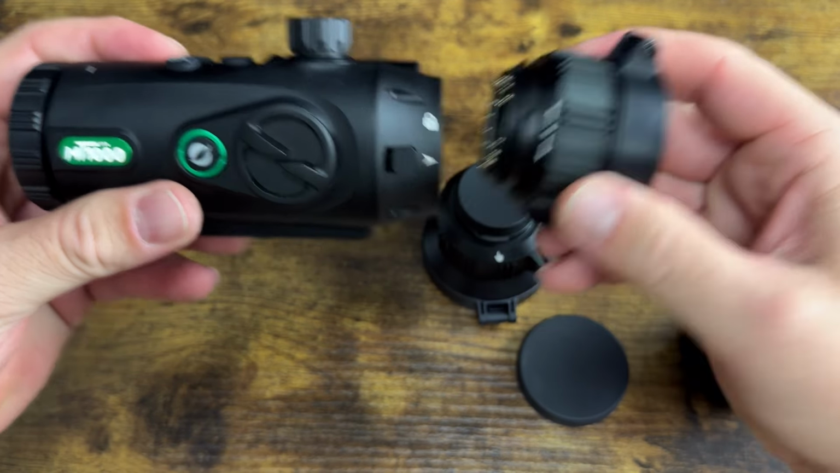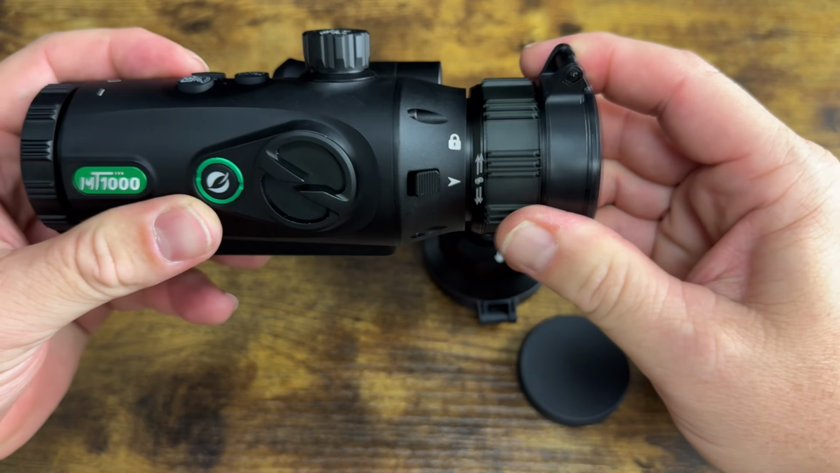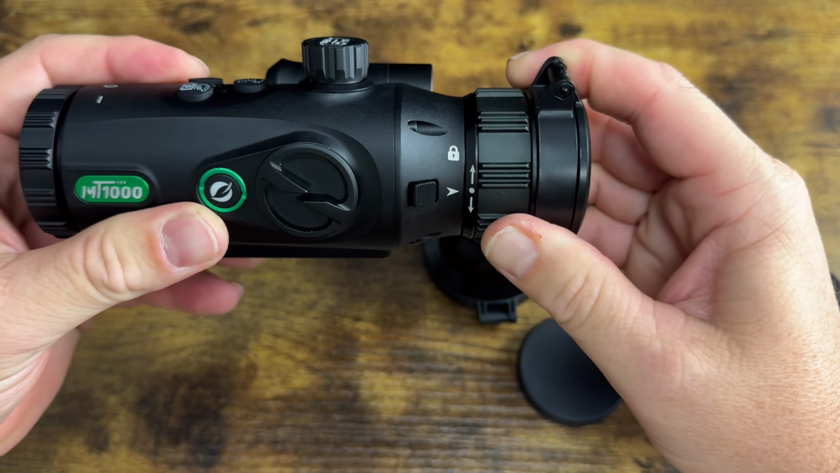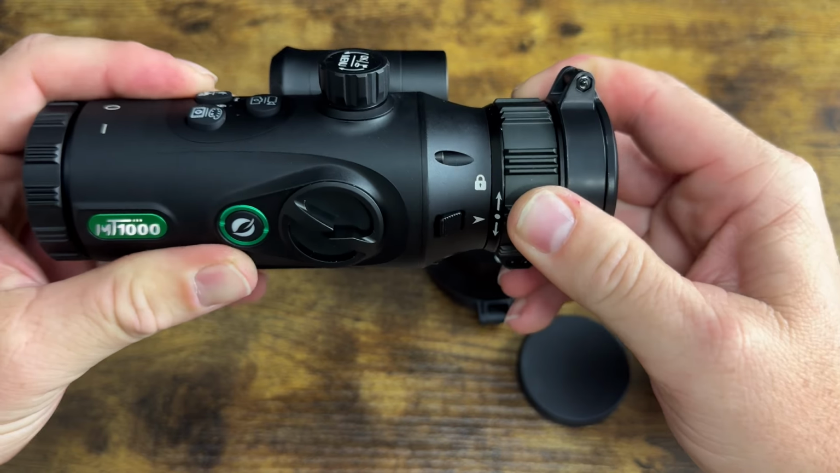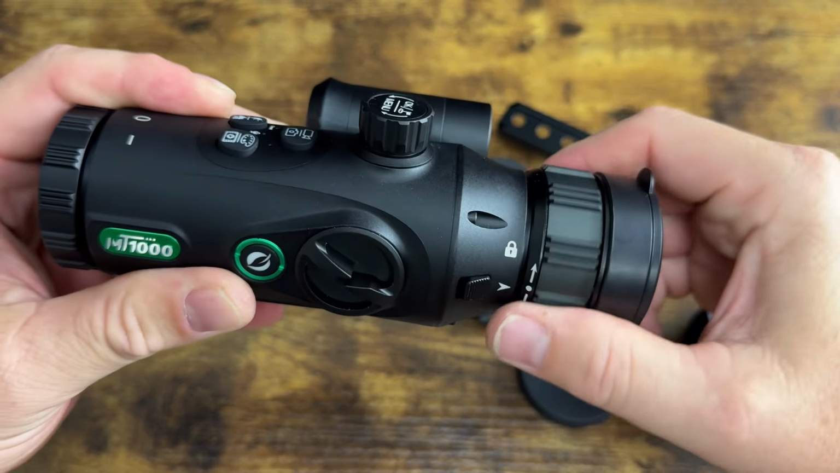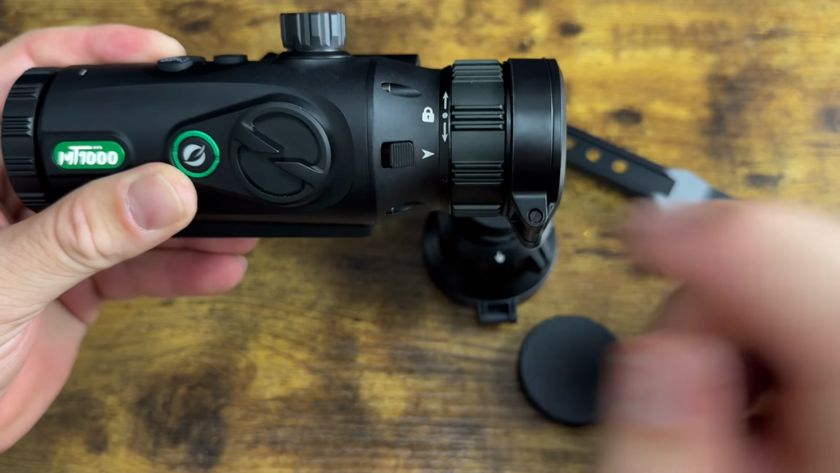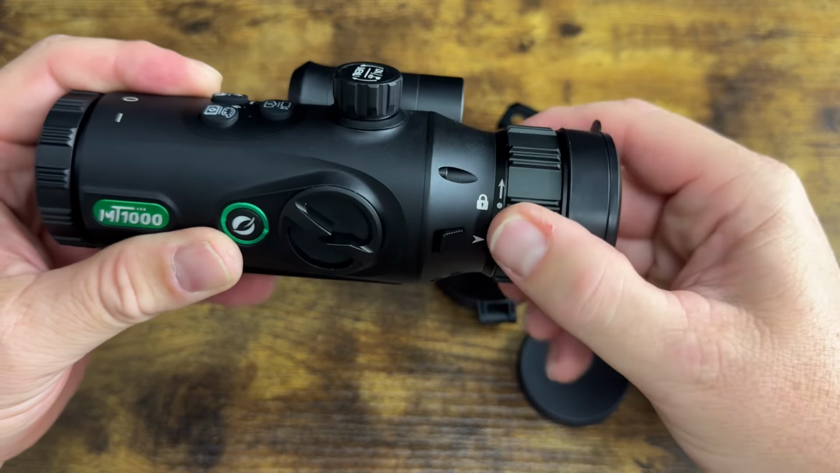So you line it up. It does have these lugs that snap in right there too. So line the dot up with it, push in. There's a little bit of resistance, and then just grab this part. There we go. Push in, feel a little resistance. You heard that click. Turn it and hear that click right there.